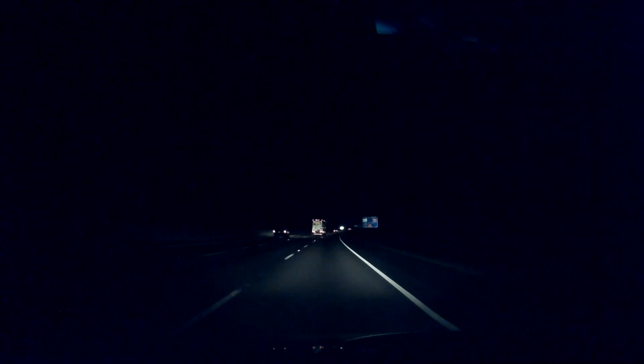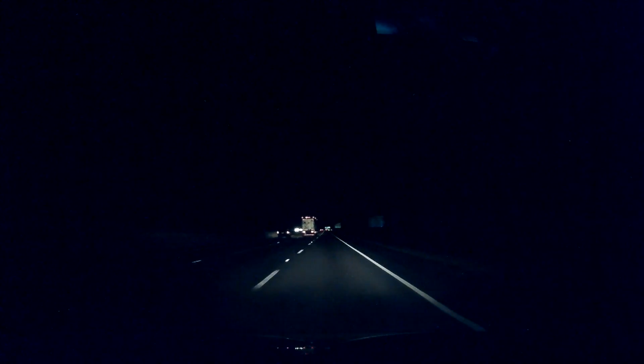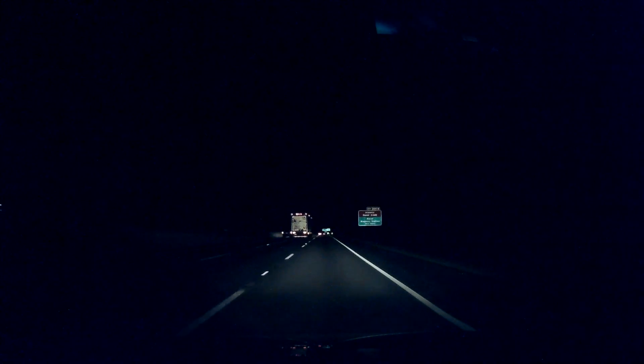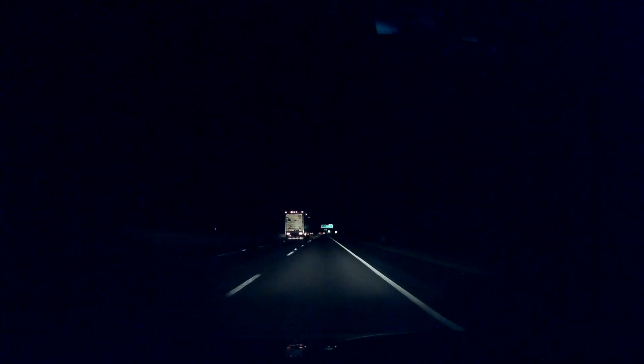Lot of other people do too. So we're going to go up here to this exit, and then we're going to turn around and head back into the city. That should give you a nice overview of the roads and where I live.